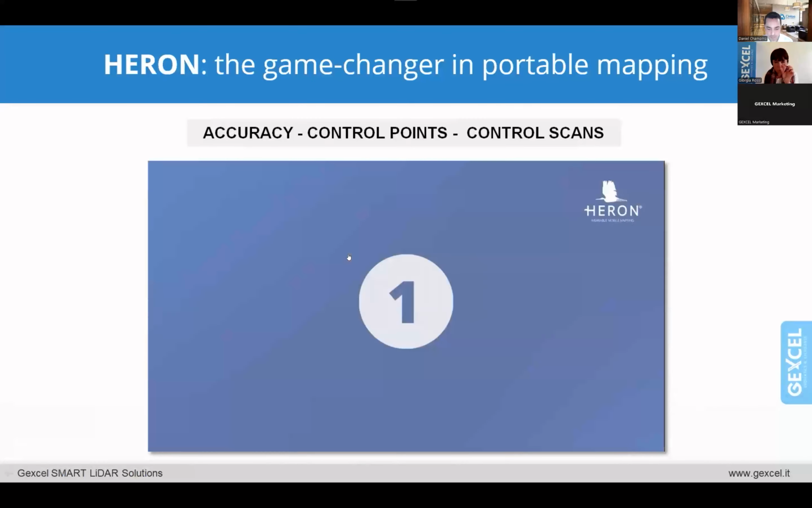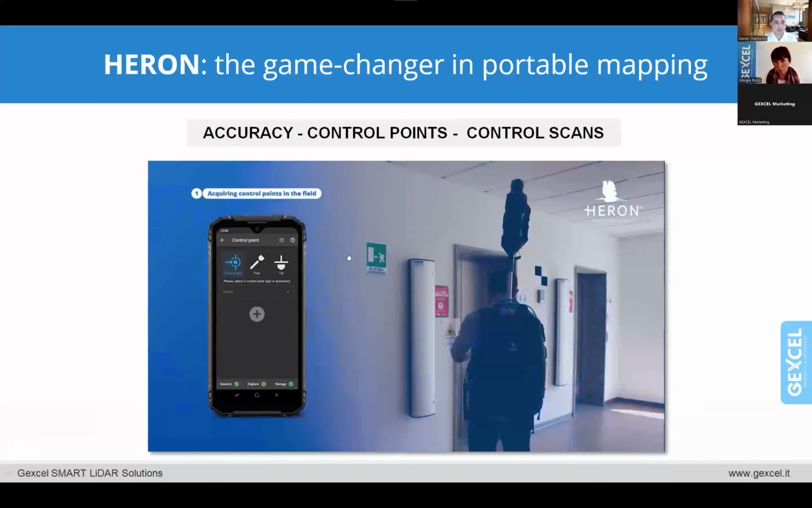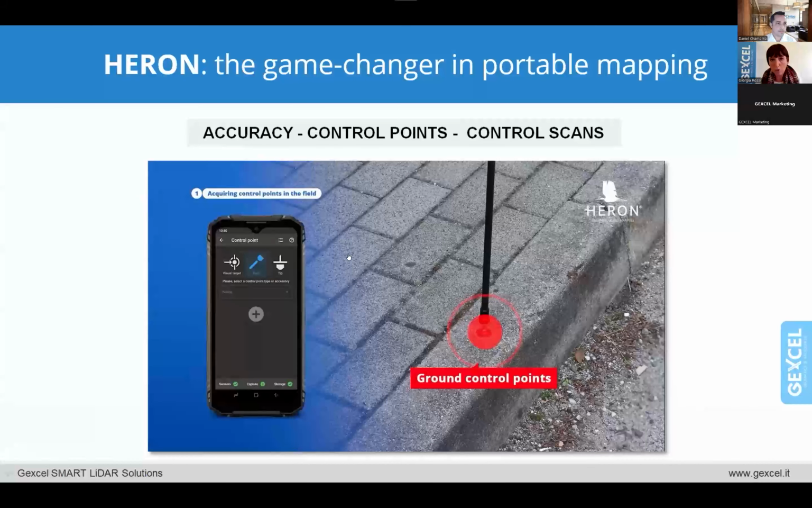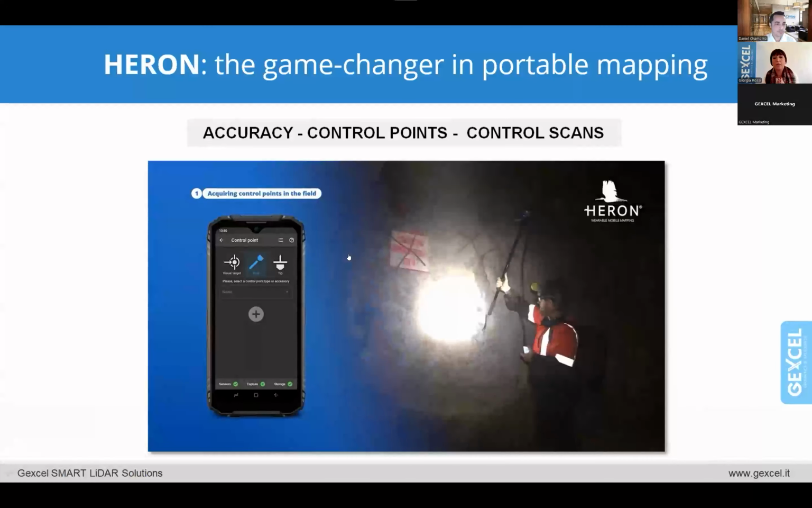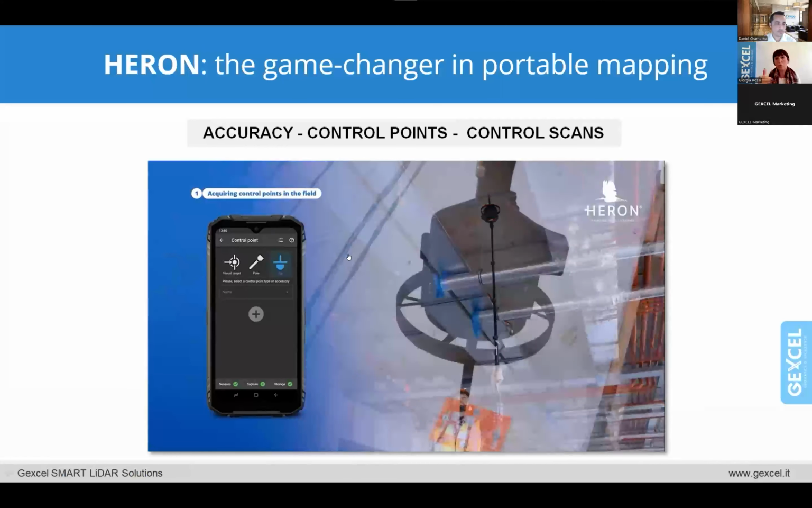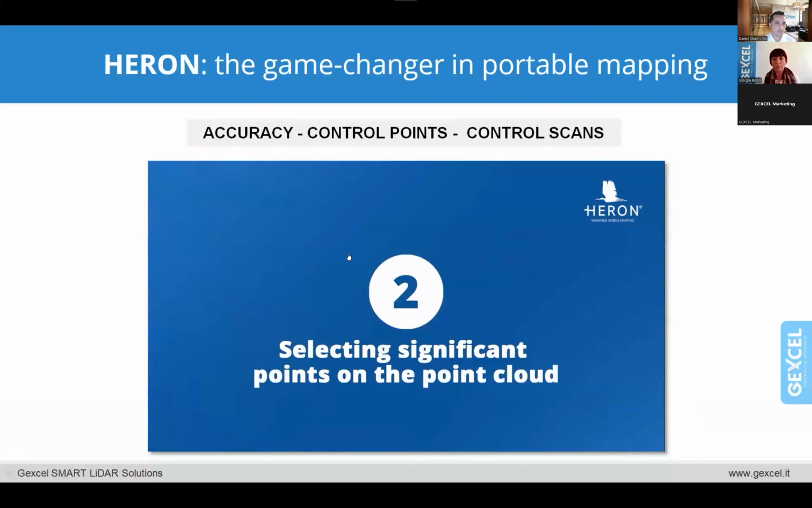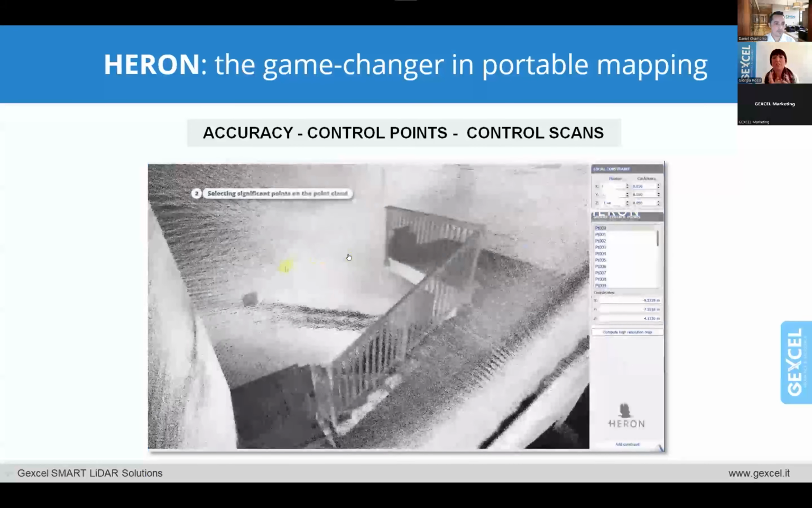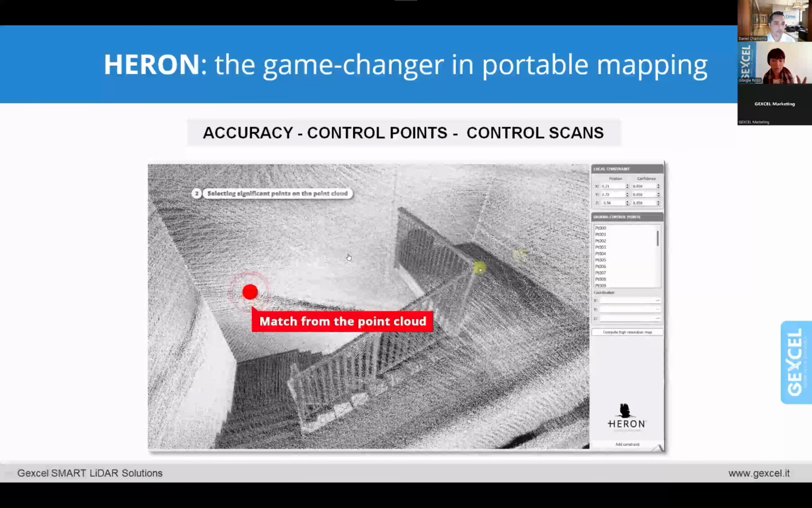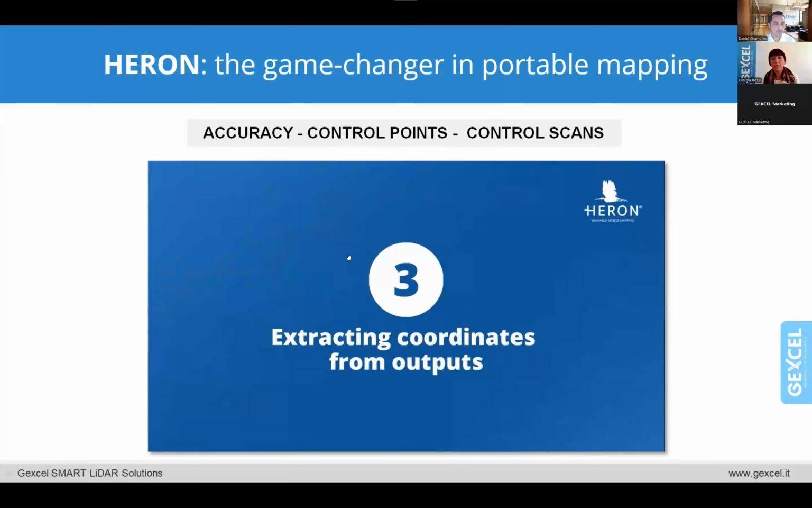Just a very small parenthesis about the control points. Aaron supports the usage of control points to increase the global accuracy of the project. Control points can be ground control points or targets. We also support control points on the ceiling. That is a little bit important, but the other important thing is that we can even recognize some control points in the point cloud. So during the processing, I can recognize these points.